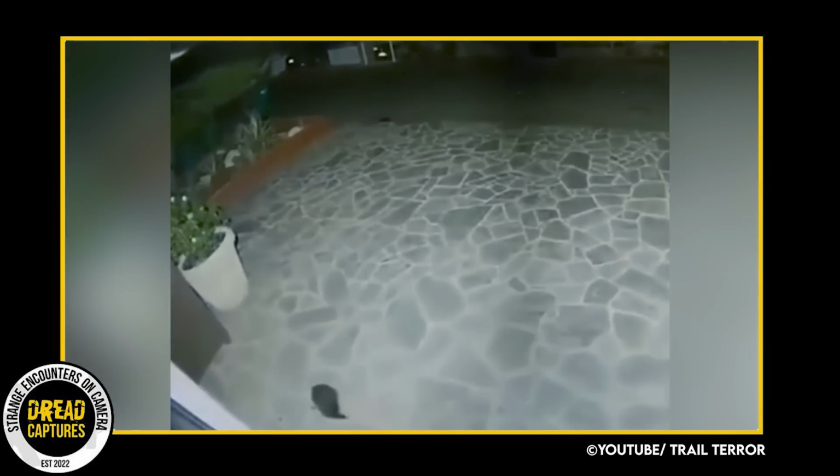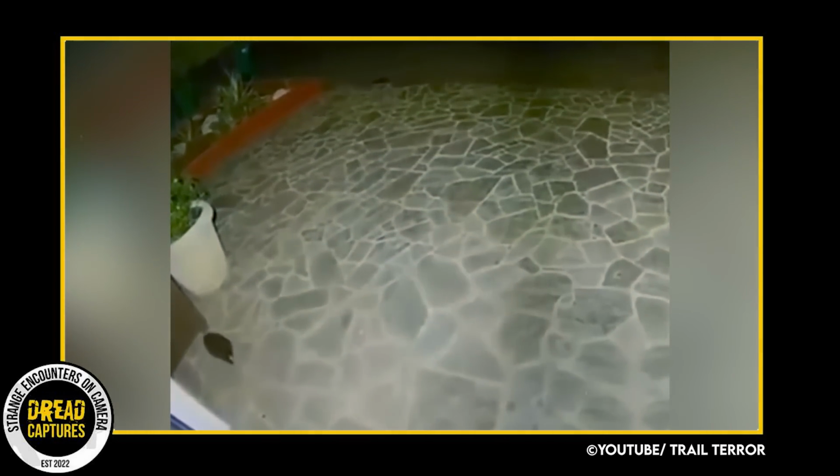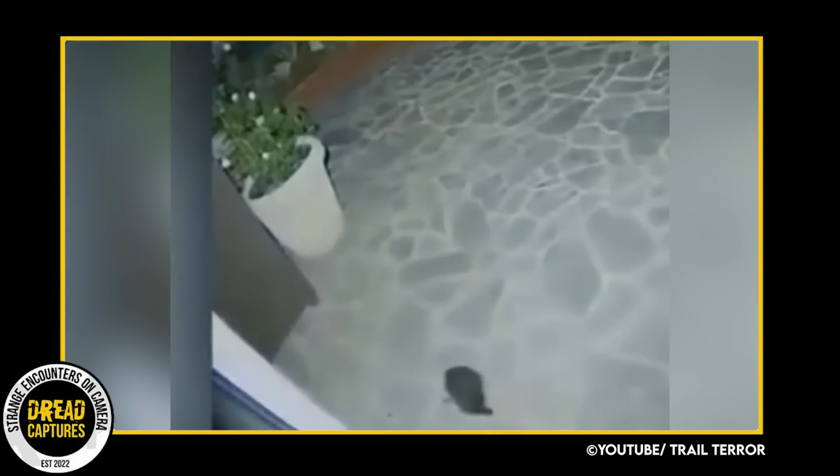To be honest, it's more interesting than scary, seeing this little ball of fluff walking around. But I'm also curious to know exactly what it is. Personally, I think it's an animal on 4 legs versus 2 legs, which makes it more reasonable. Nevertheless, good footage. If anyone has any more info, let me know in the comments.